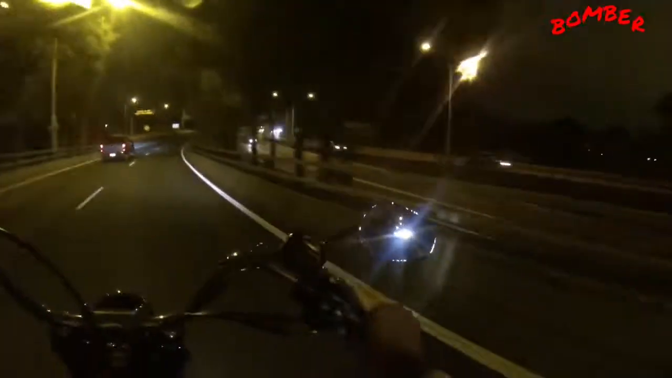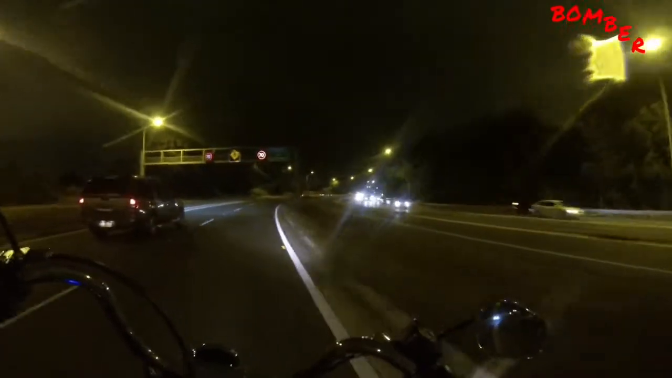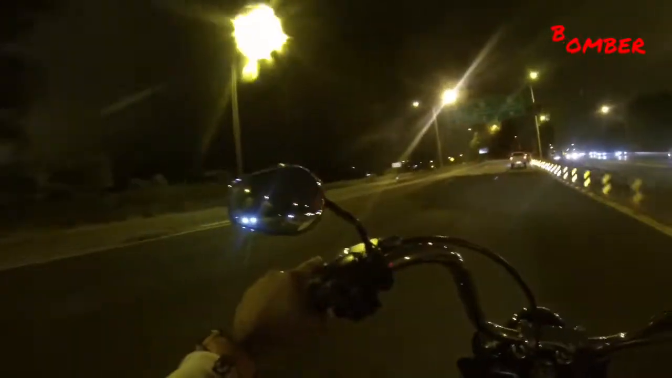Alright, so I can start to feel some raindrops now. So I'm increasing the tempo to get home. I've never ever ridden this bike in the rain. I don't like it, I don't want it.